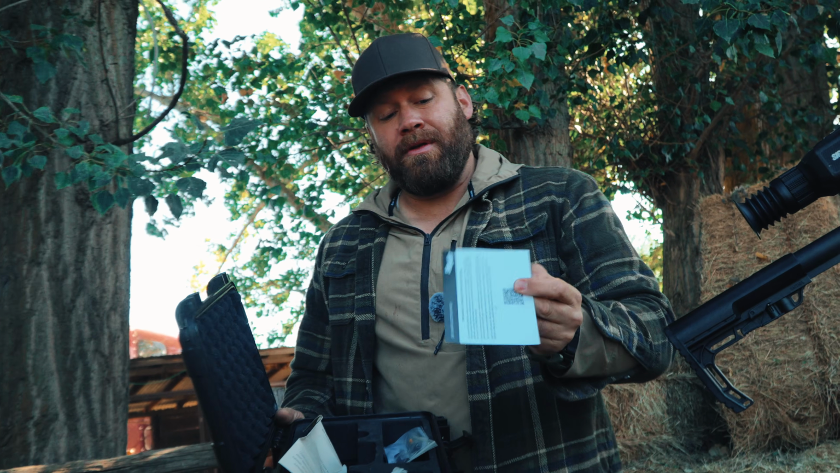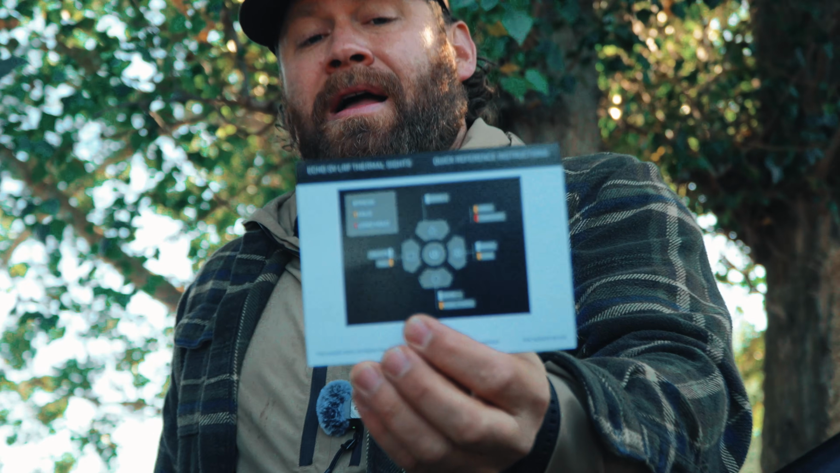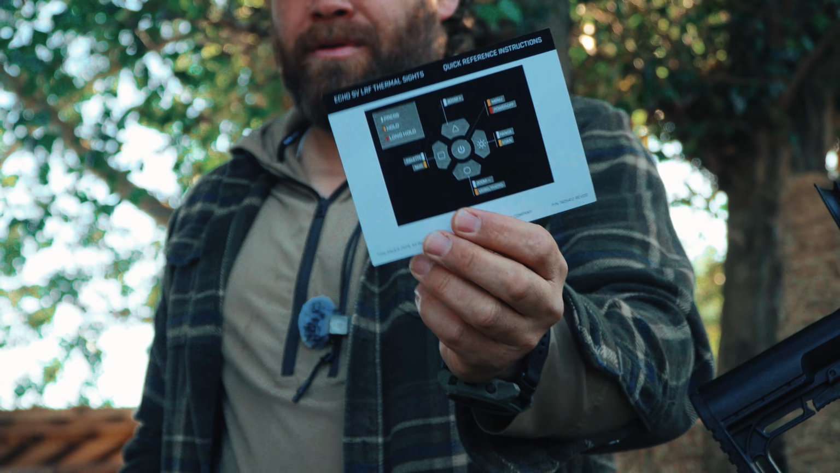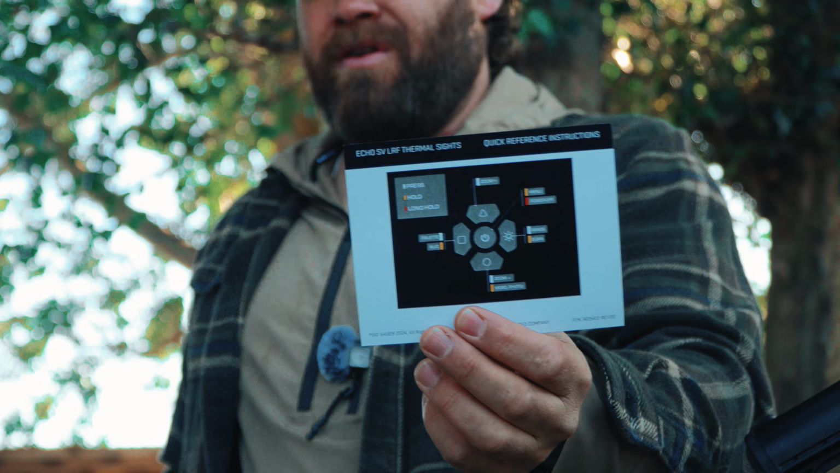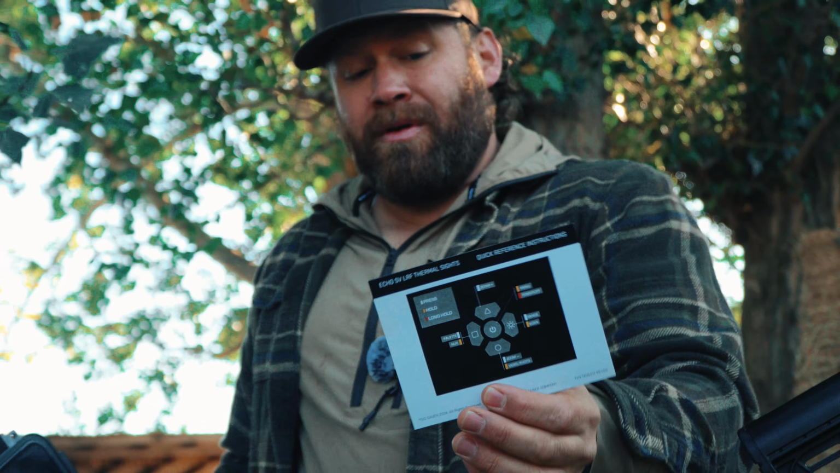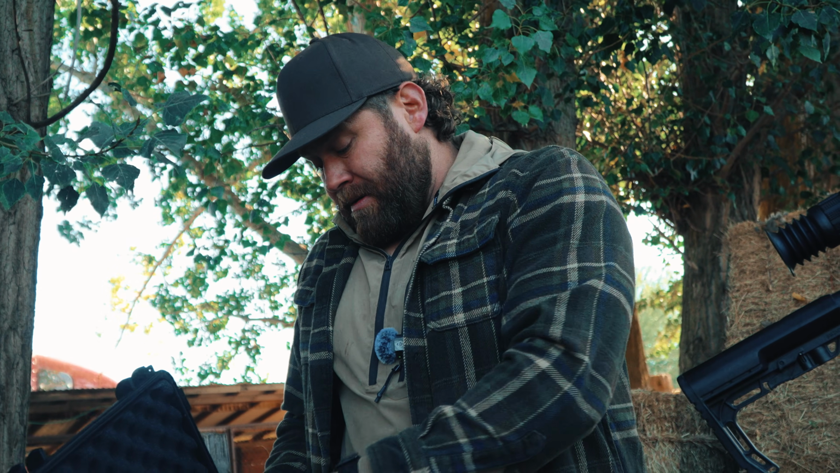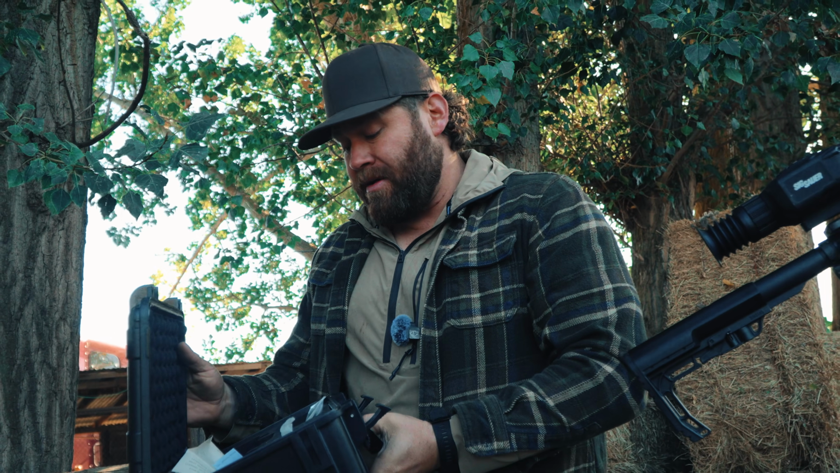And then this right here is really cool. This has the button menu on it. So this tells you what each button does. It's that simple. A lot of companies, it's really complicated. It's literally that simple. On the back is a QR code to download the manual. Manual is well written, easy to understand, nothing too complicated in it.